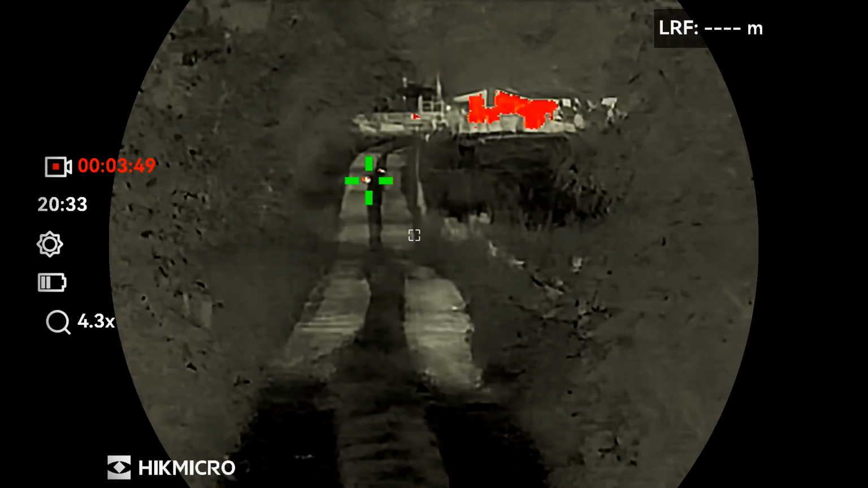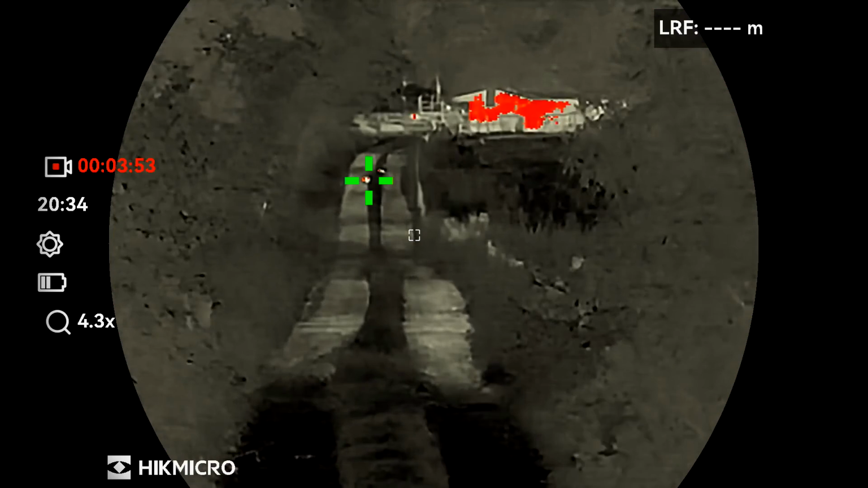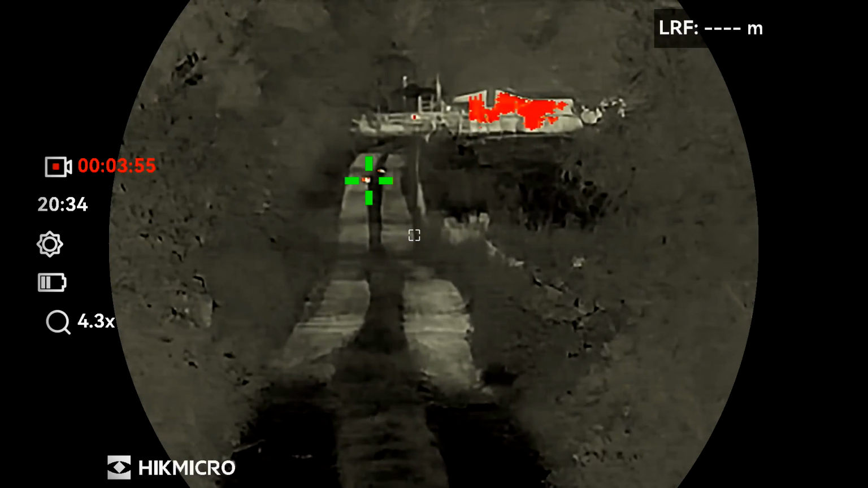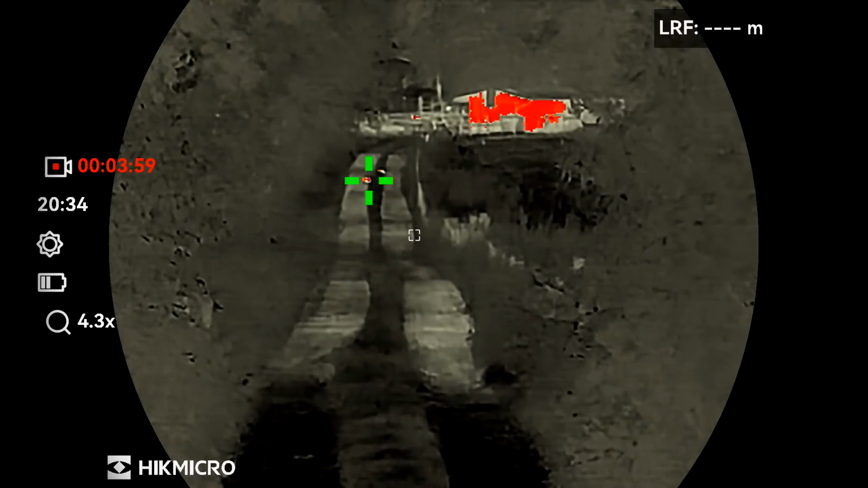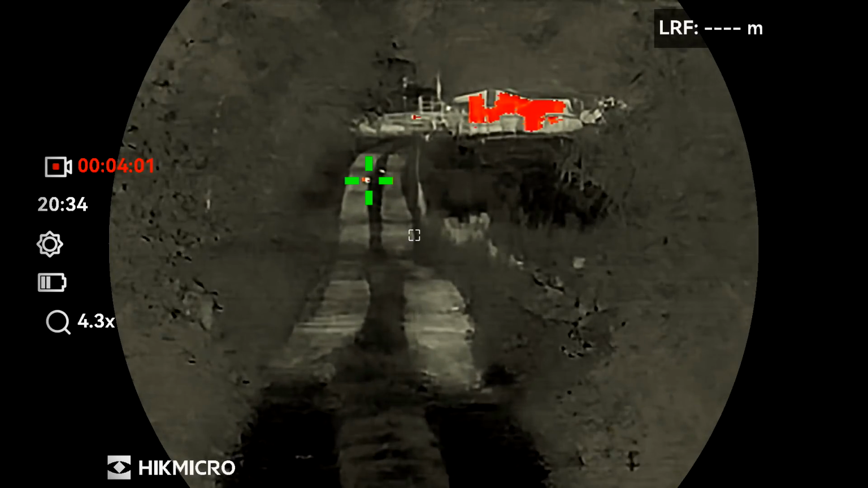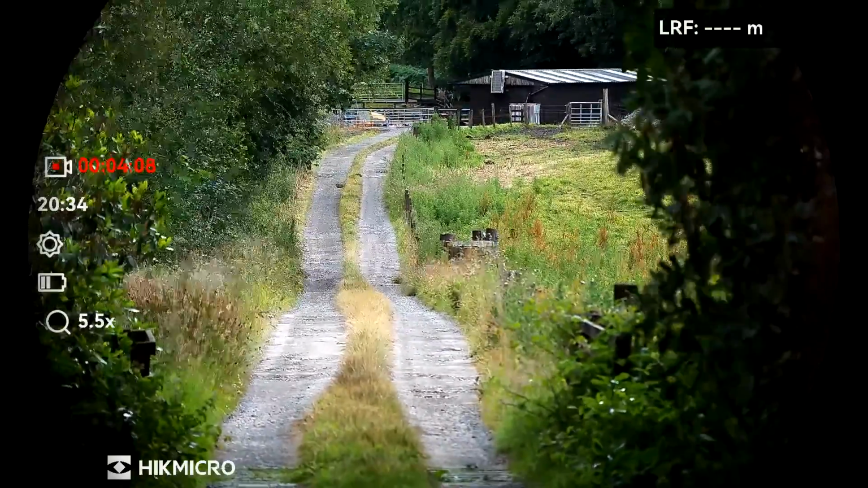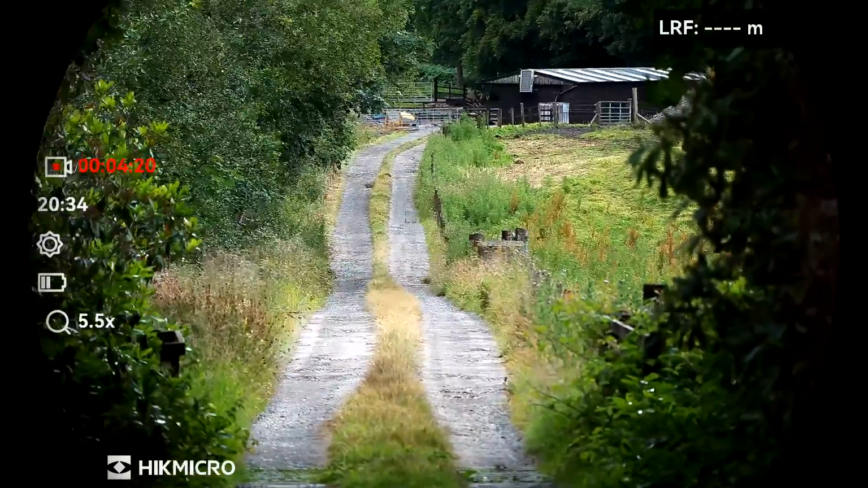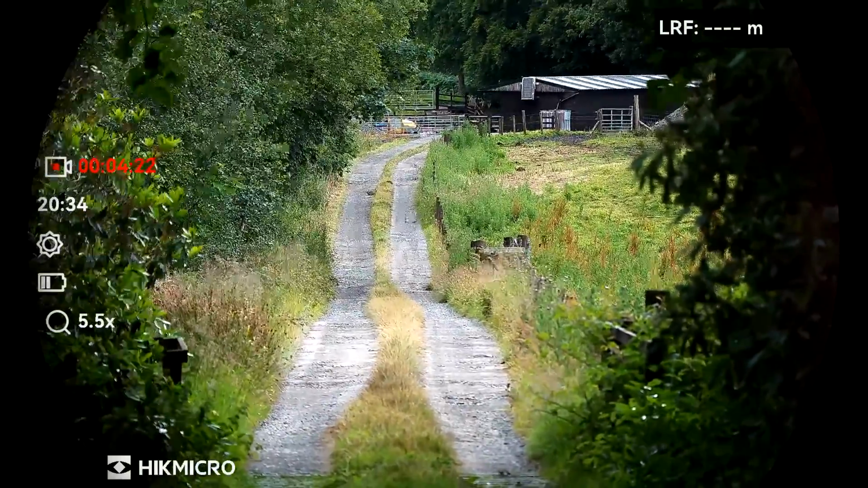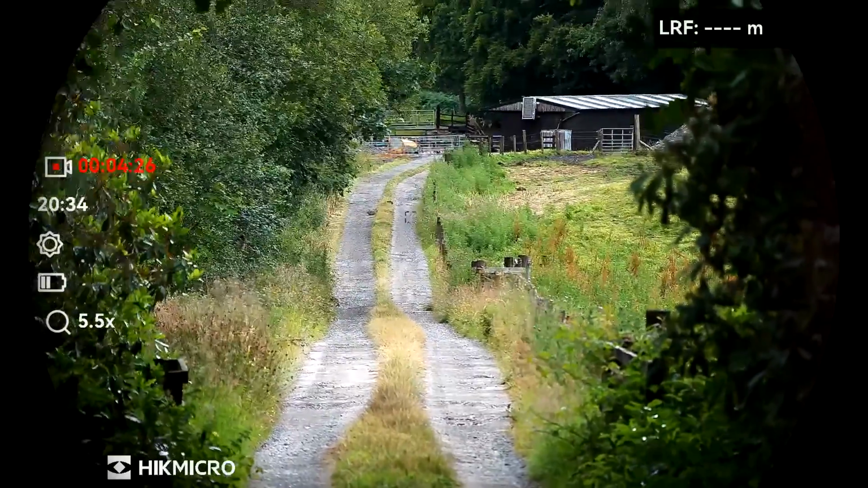It's showing a little bit of red pixels flickering for the rabbits, but it's also highlighting that the stable is pretty warm from the evening sun. Warm from the day anyway. Back onto day mode. Okay, and obviously it's probably in the low teens right now. Nice cool breeze. There's not many midges at the moment, which is fantastic. I think hopefully I've picked a good night for this.